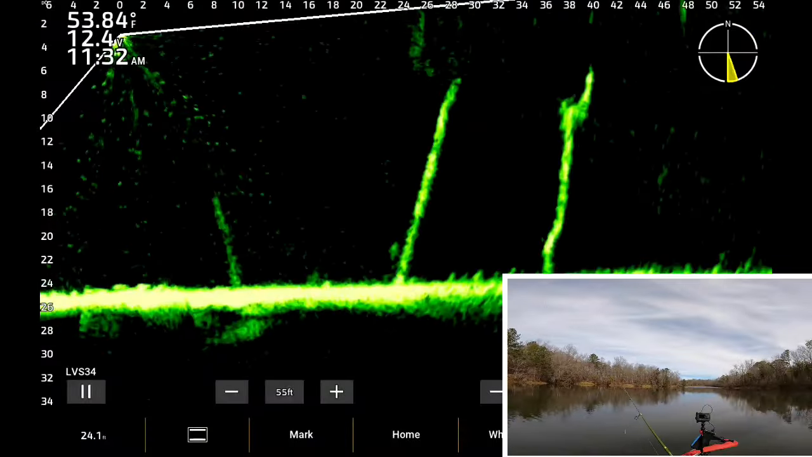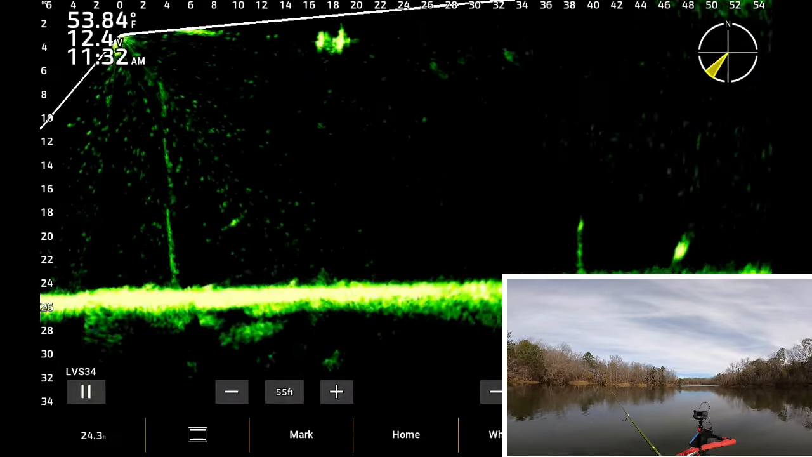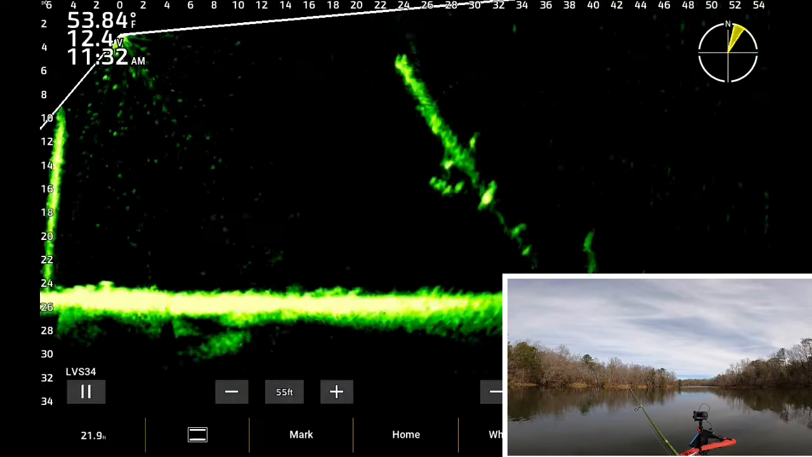All right, y'all. Coming up on about 5 or so. I'm talking about slabs. They're right there.